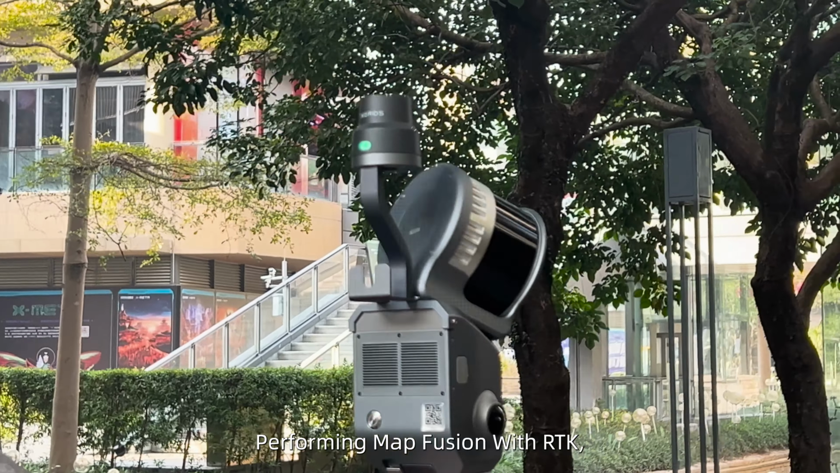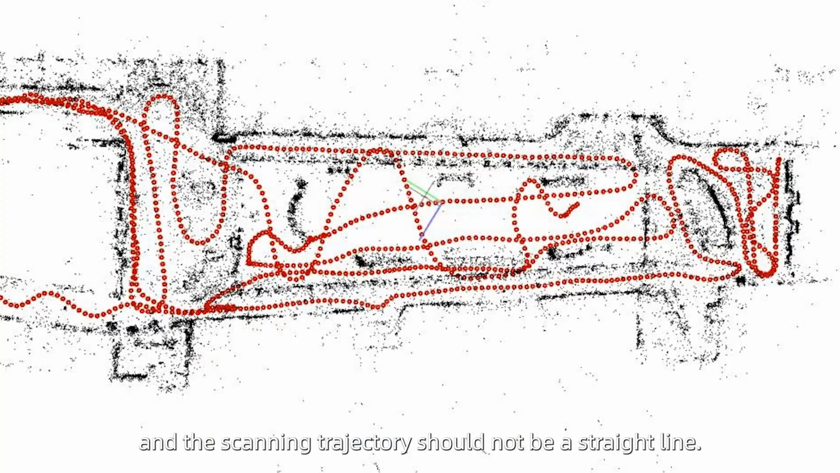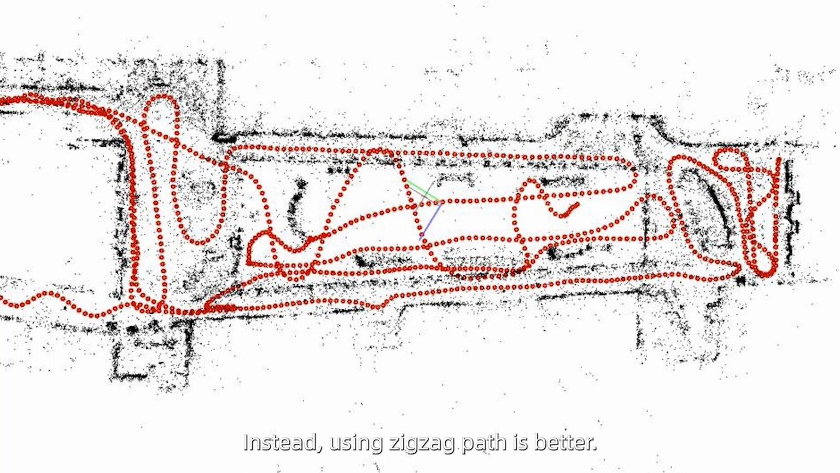When performing map fusion with RTK, each map must have at least 30-meter effective RTK coverage, and the scanning trajectory should not be a straight line. Instead, using a zigzag path is better.